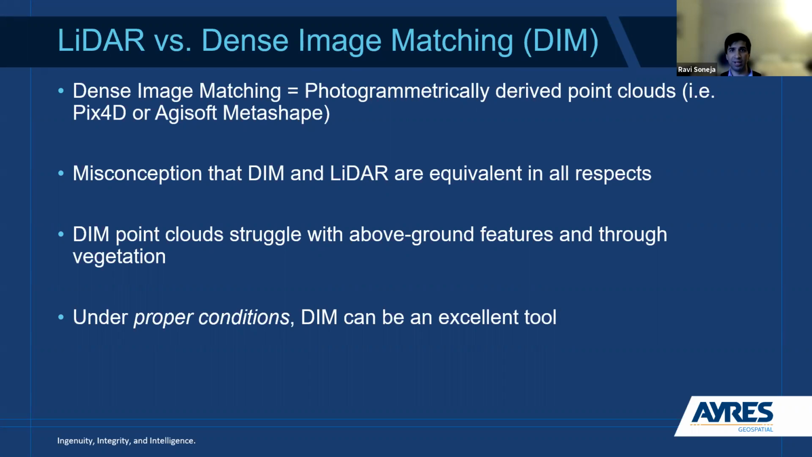The misconception that I think we've been seeing a little bit here is that dense image matching and LiDAR point clouds are equivalent in all respects. And really that's not the case. Your dense image matching point clouds are going to struggle more around any kind of above ground feature or through any kind of vegetation. And under the proper conditions, dense image matching definitely can be a very useful and effective tool. But it goes back to those project considerations I mentioned on the previous slide. You really have to think about that stuff as you're looking at these different kinds of projects.